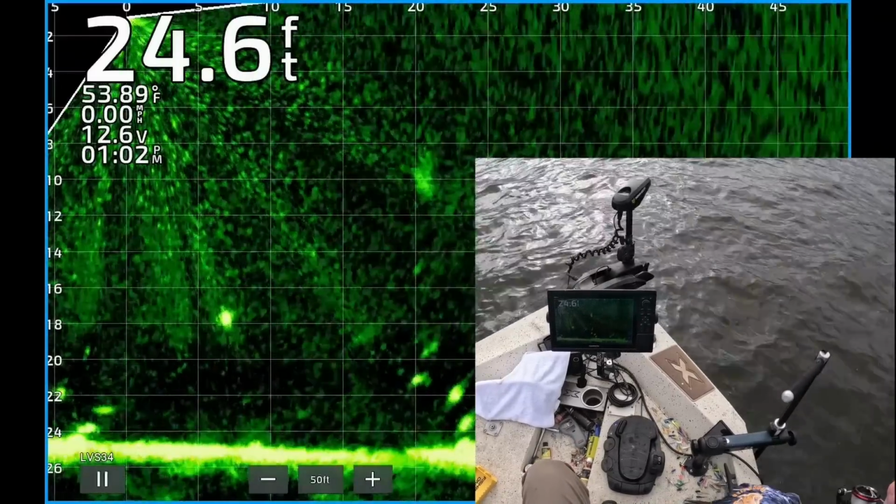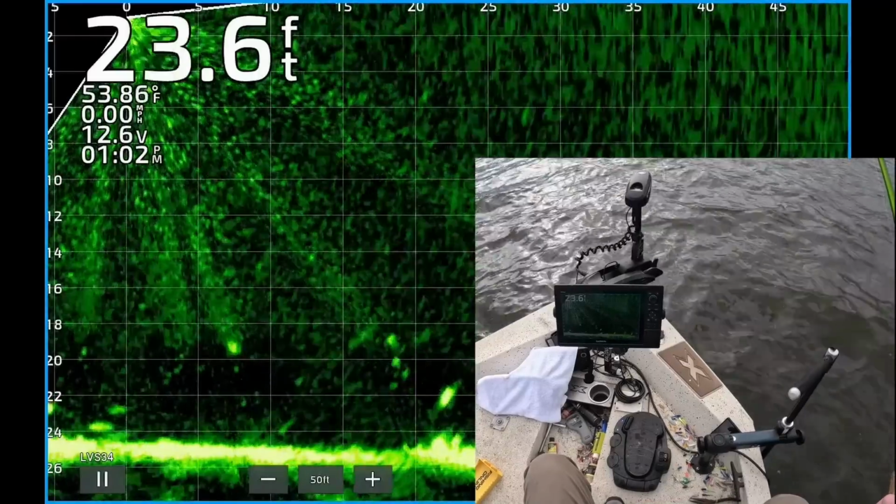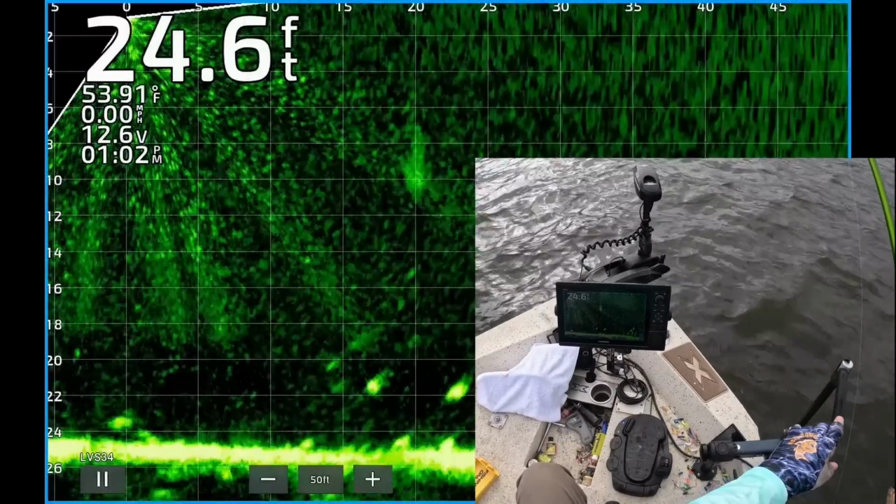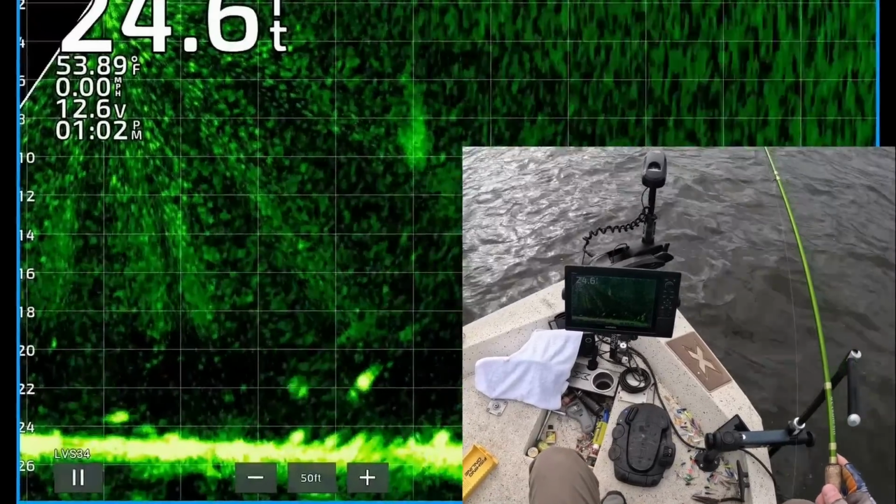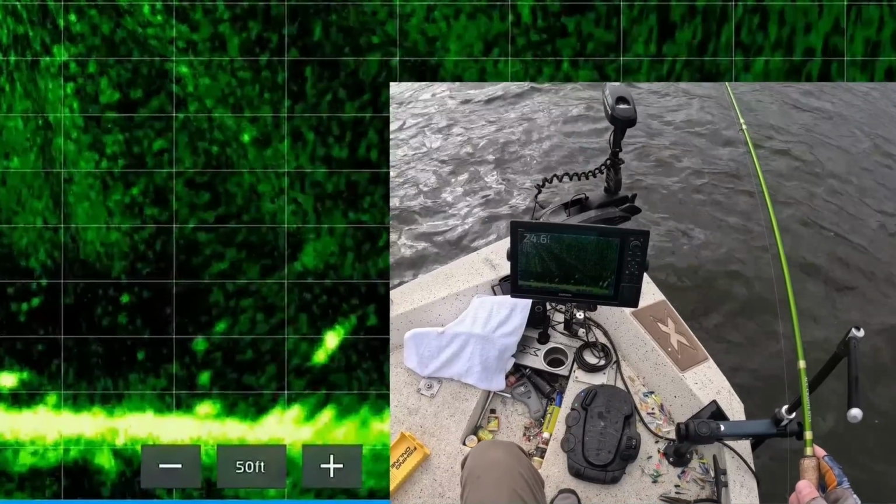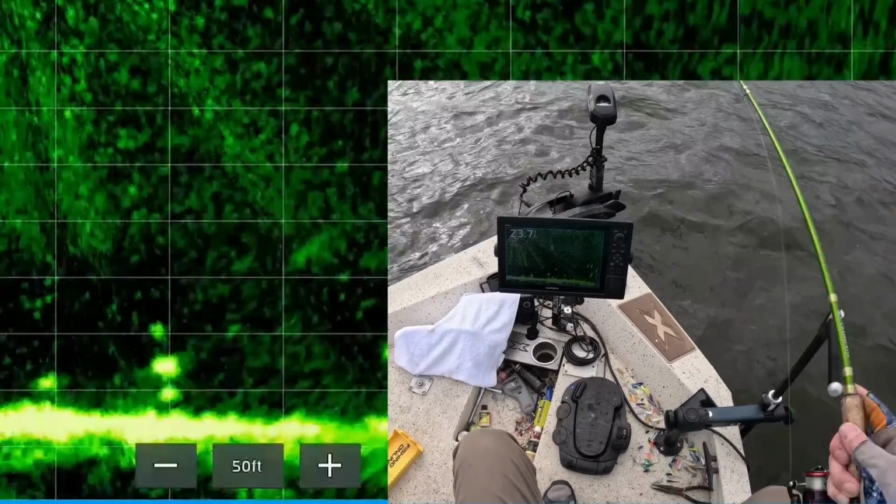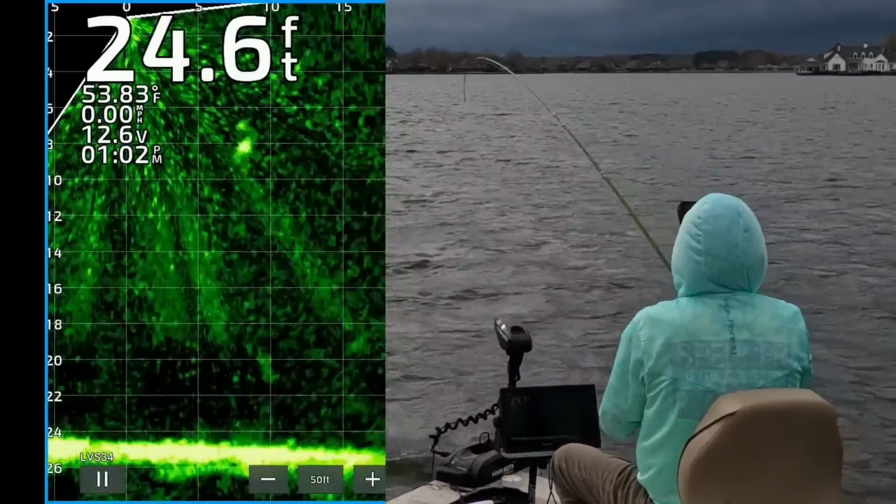There's my jig dropping down right on top of that fish, 20 feet away, about 20 feet deep. He wasn't interested. So now I'm dropping it down to the bottom. You can see those bumps. Those are fish. Just play cat and mouse with them. Keep taking it away and they'll eventually hit it. That one's looking at it. There's one right on the bottom, 10 feet out. Couldn't resist.